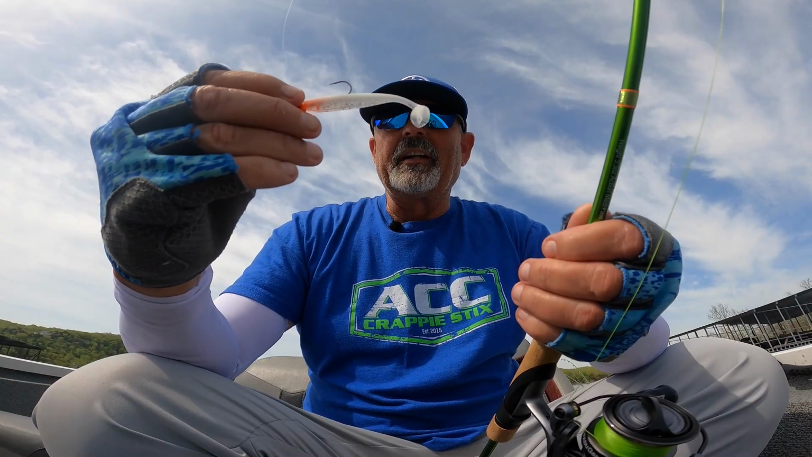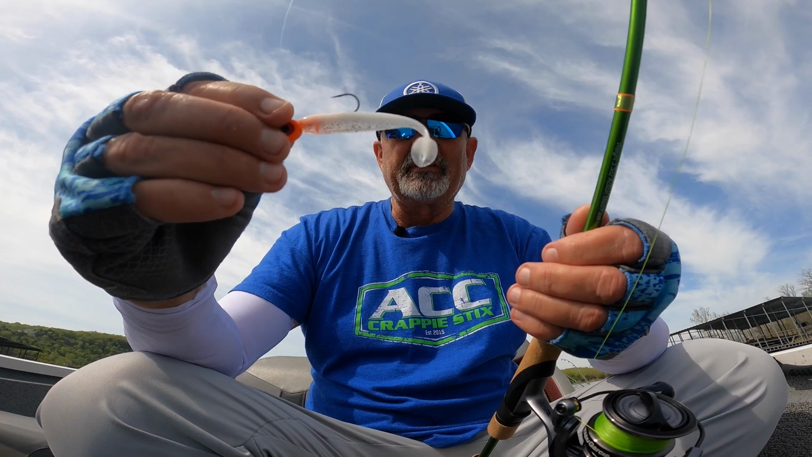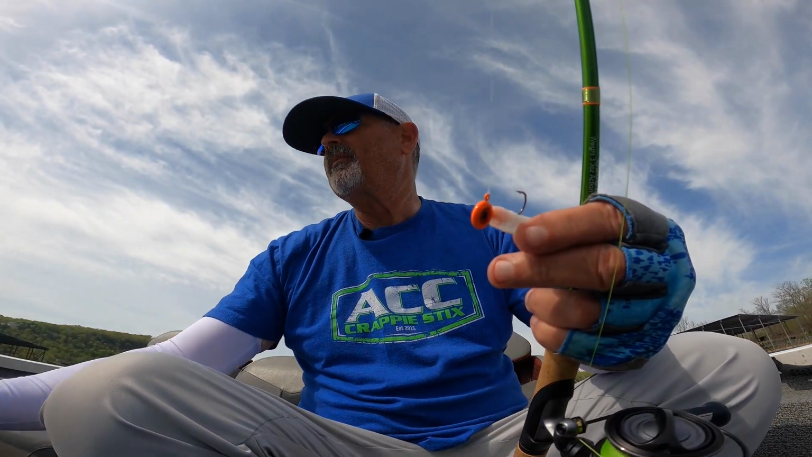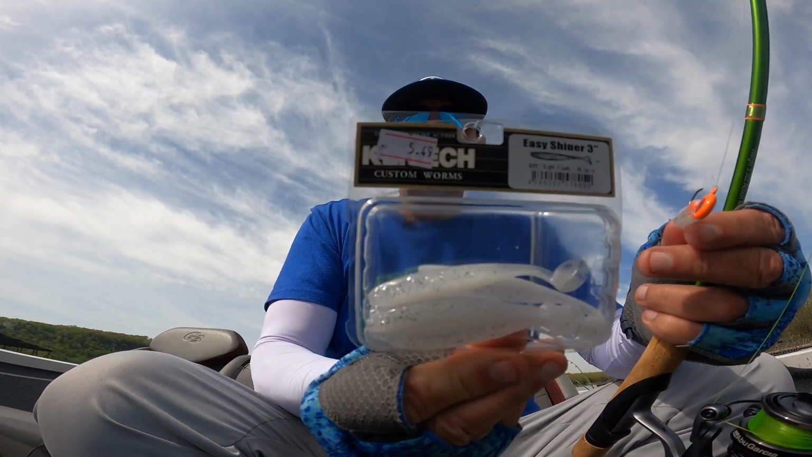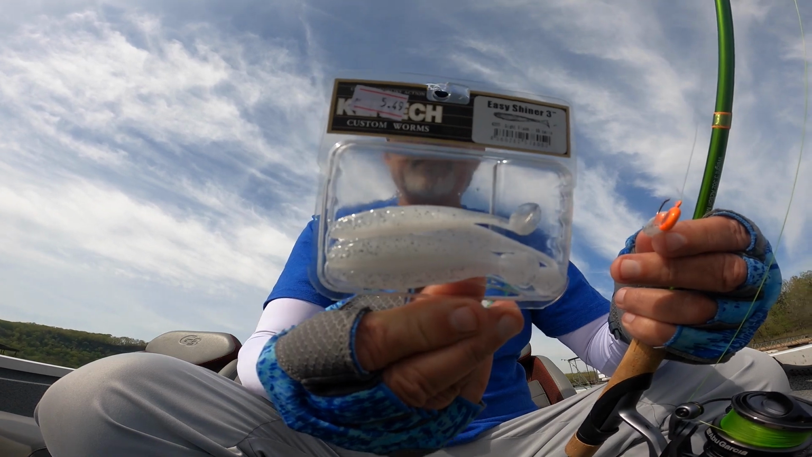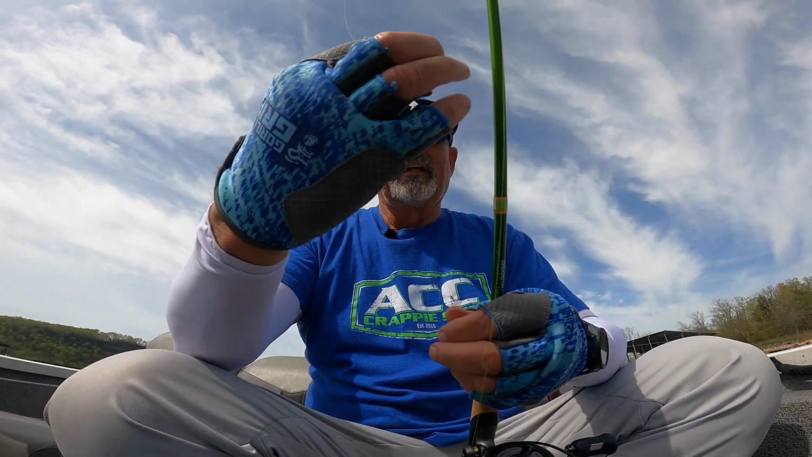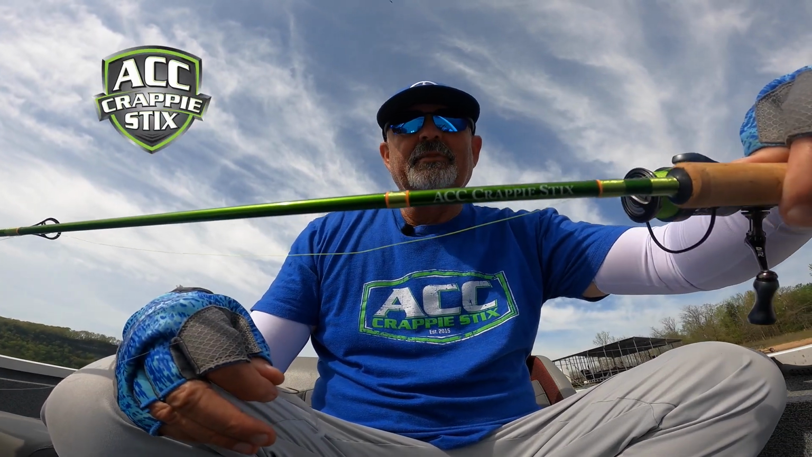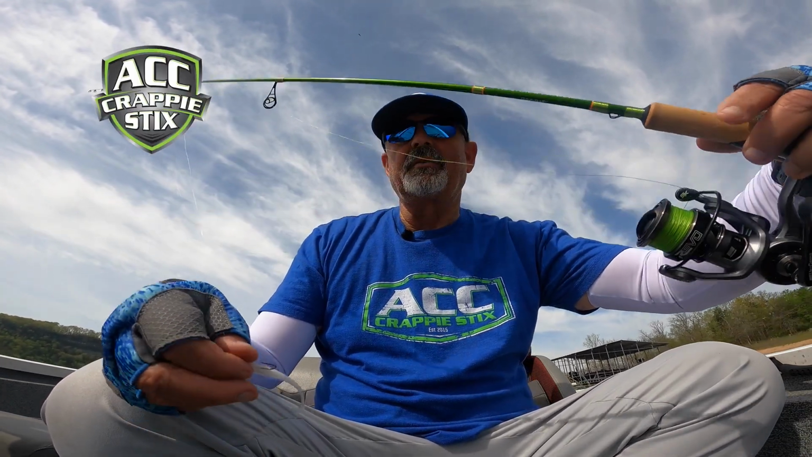While we're getting in there to our next spot, I was going to show you a little bit of what I'm using here. This is the little Kitech that I'm using, the little easy shiner. I think that's all we're ever going to use anymore is Kitechs. Today I'm using the 6-foot one-piece ACC spinning, and it has really worked well.